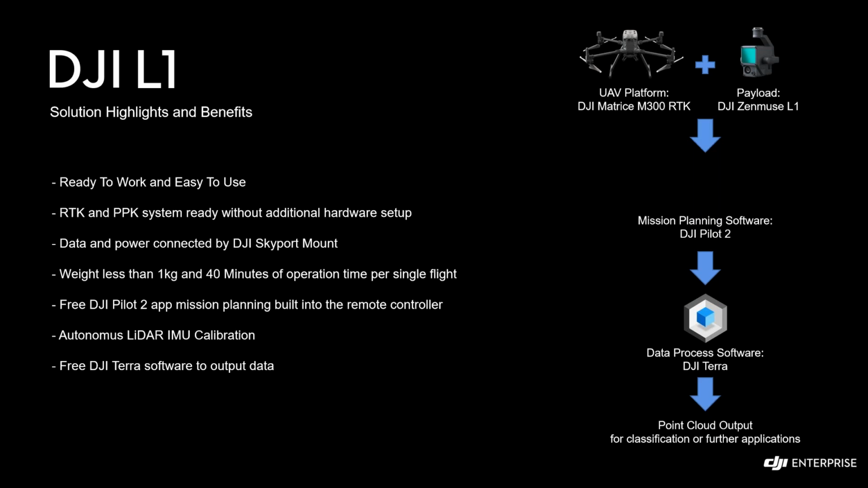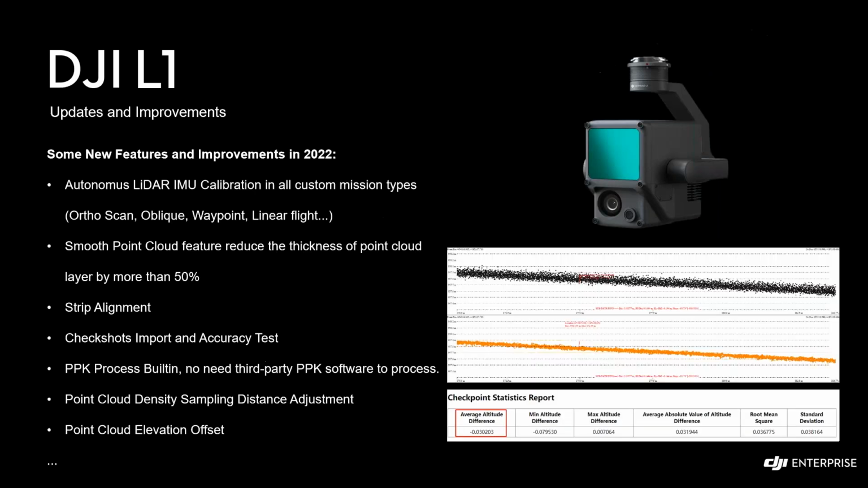Afterwards, we have the output, which is the point cloud data, and that can be used for third-party applications and further applications. So that was the workflow for the L1, very general.